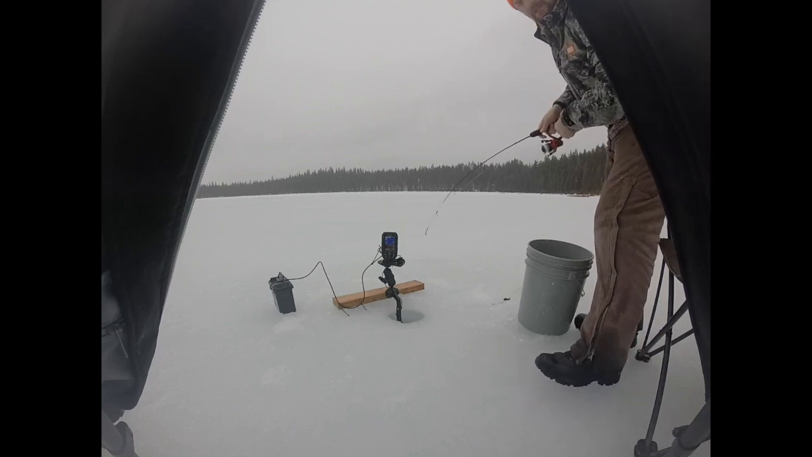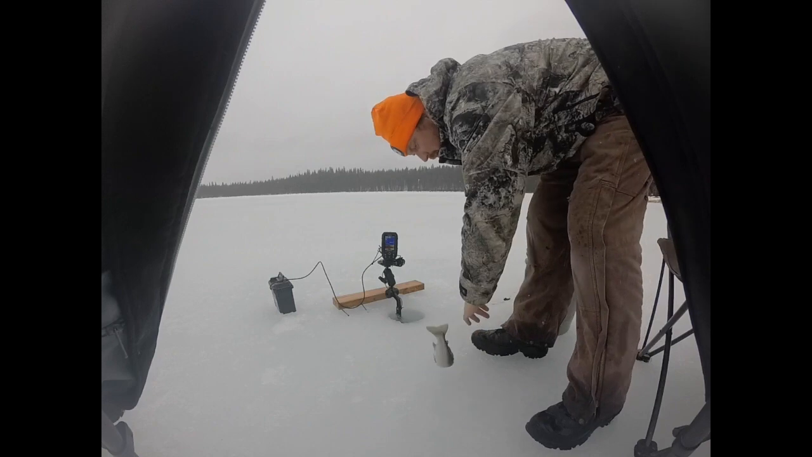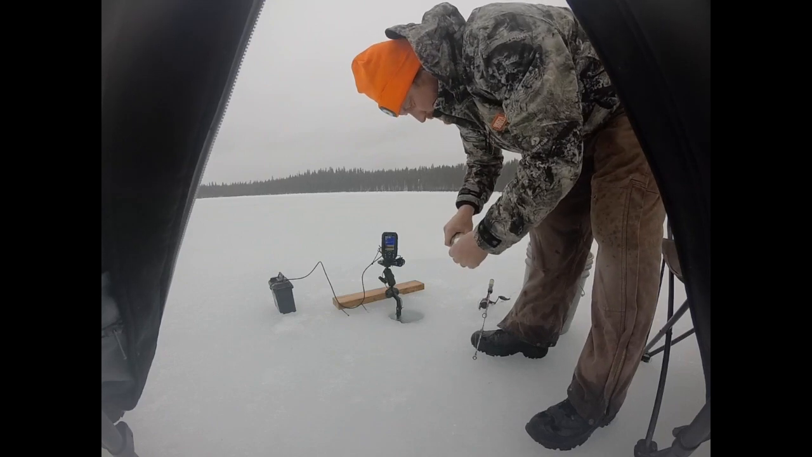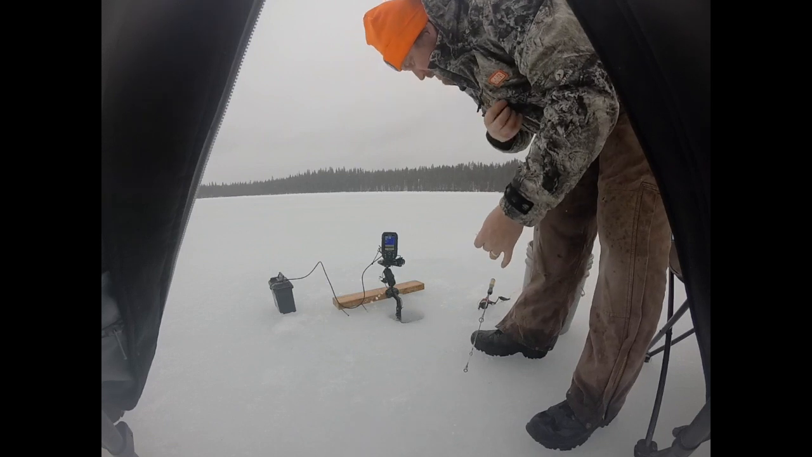Okay, fish number 2. Another little guy. We'll take it. So fish number 2. So far we're 2 for 2. I got that guy on the first go around.